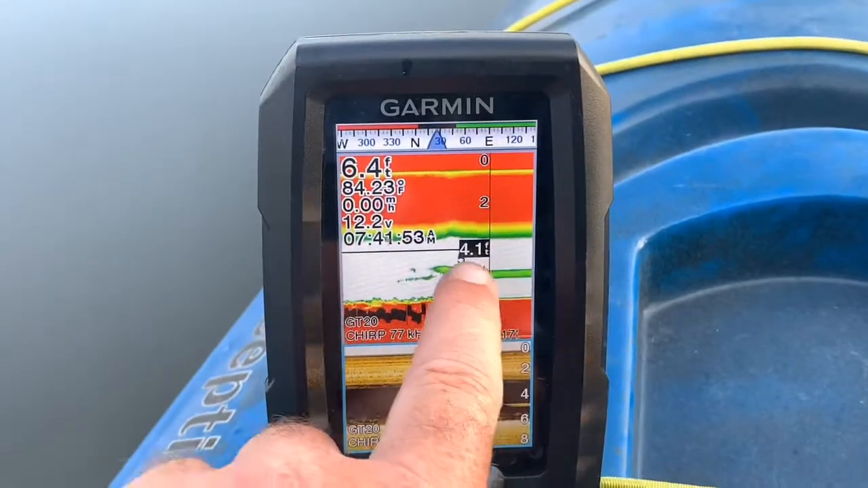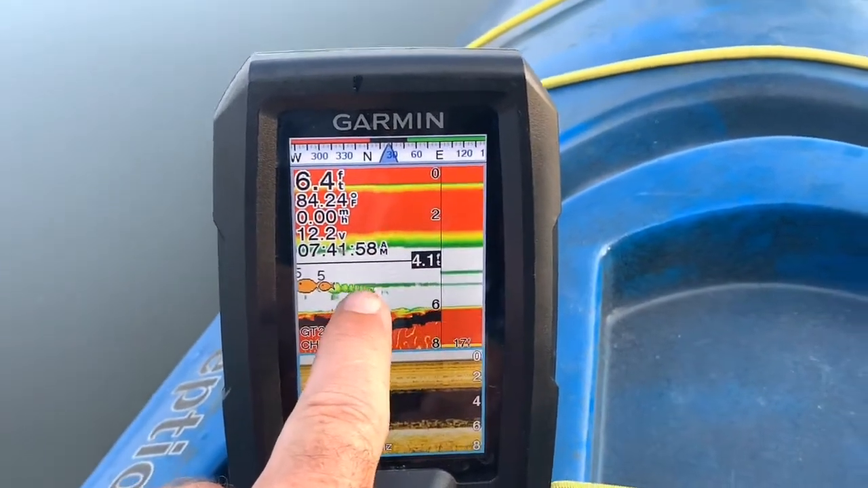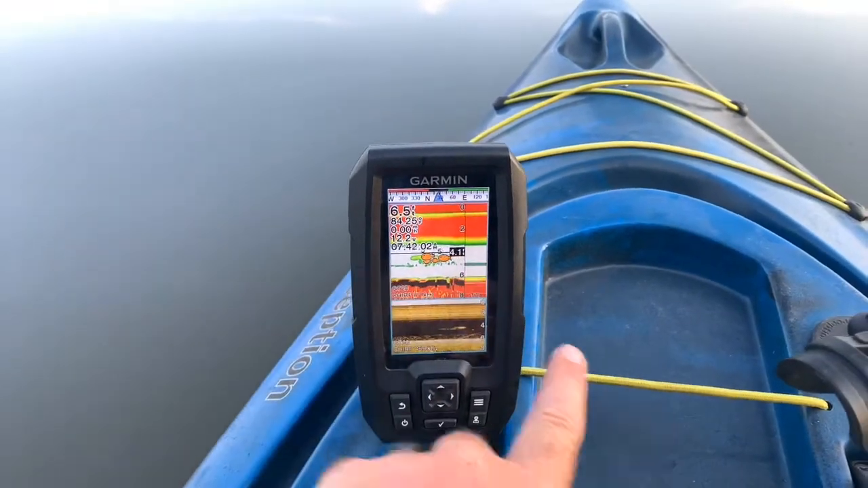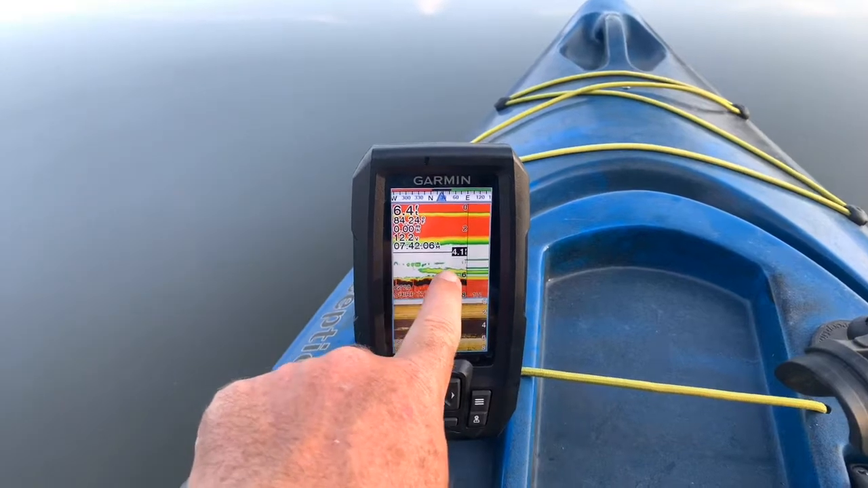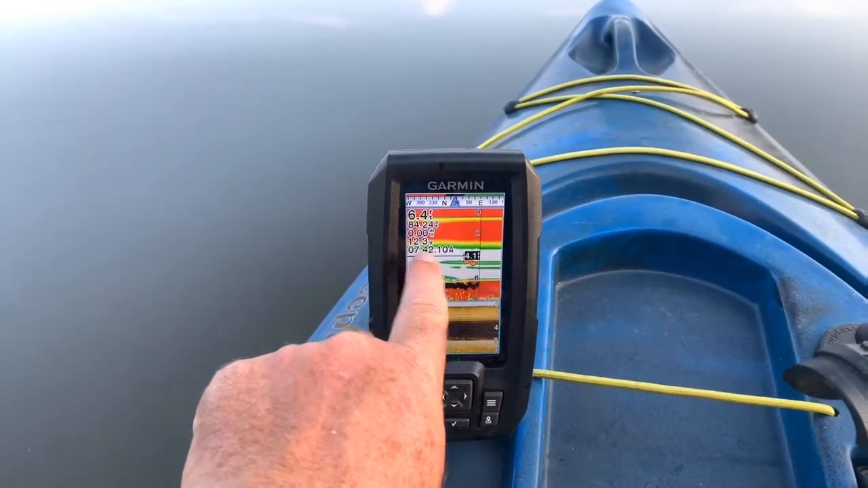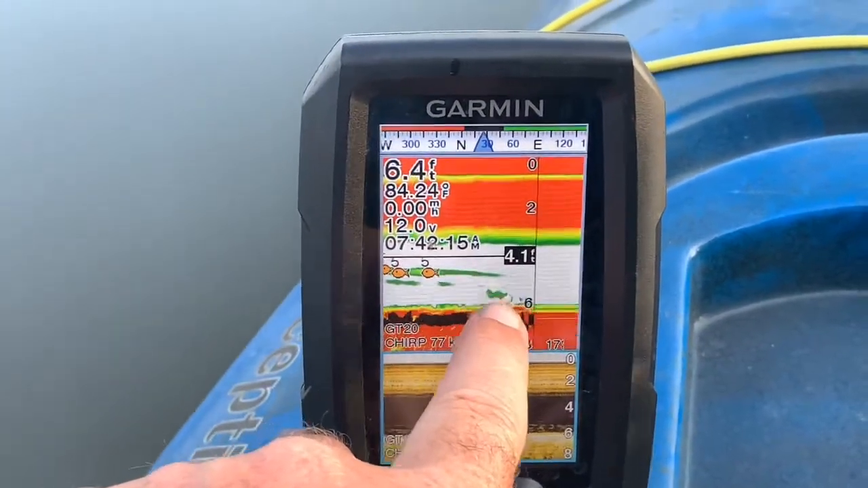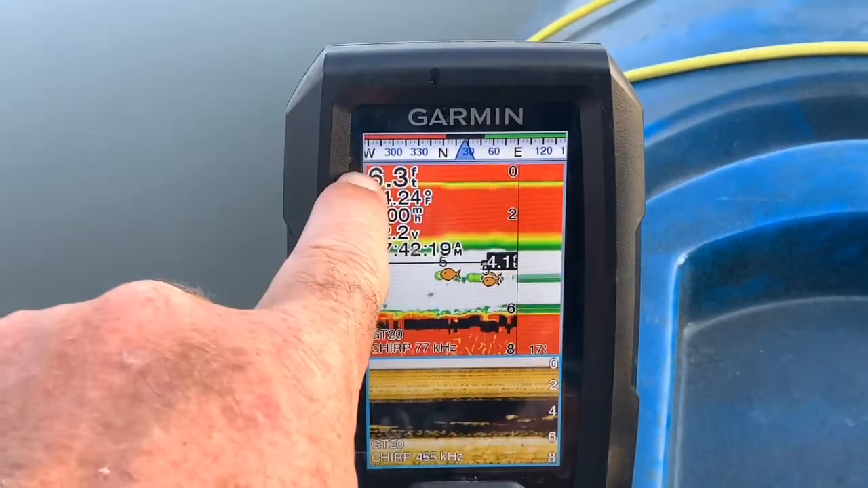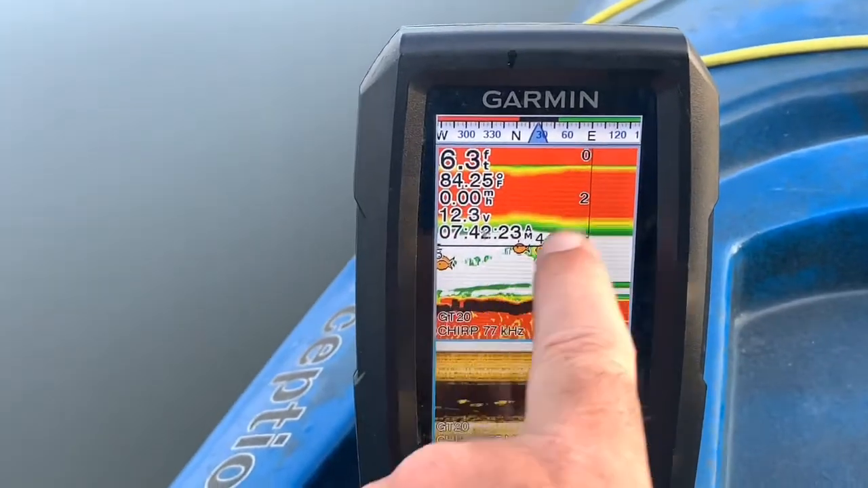When fish move on a graph, they'll create a diagonal line. What happens is as the fish moves under the boat, through the field, it goes so quickly when it's feeding that this 2D sonar can't pick it up and give it an image. It doesn't know what it was, but it knows it passed through the beam. So it'll draw a diagonal line on the screen, and they're usually coming from up to bottom. Fish usually feed from the bottom up.